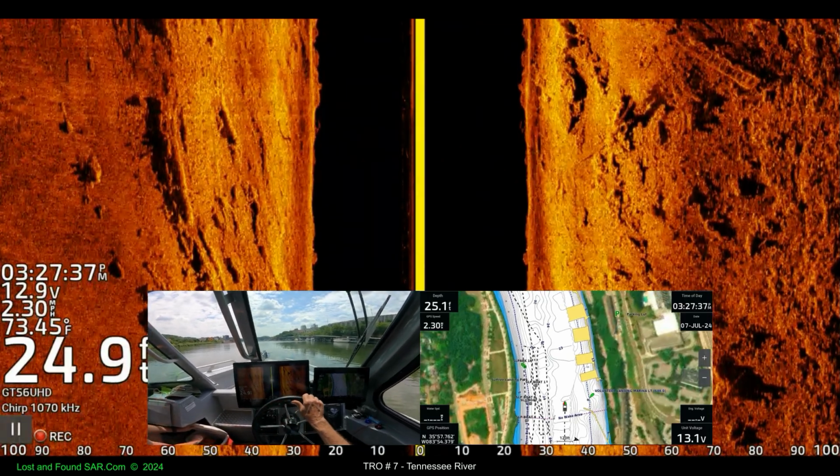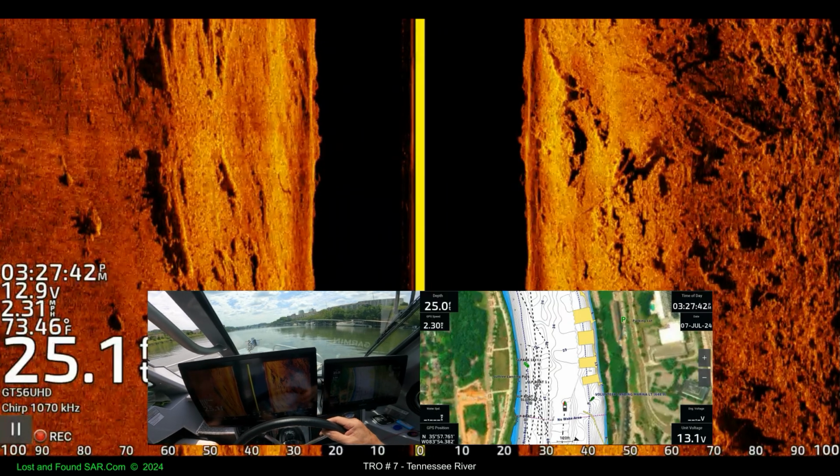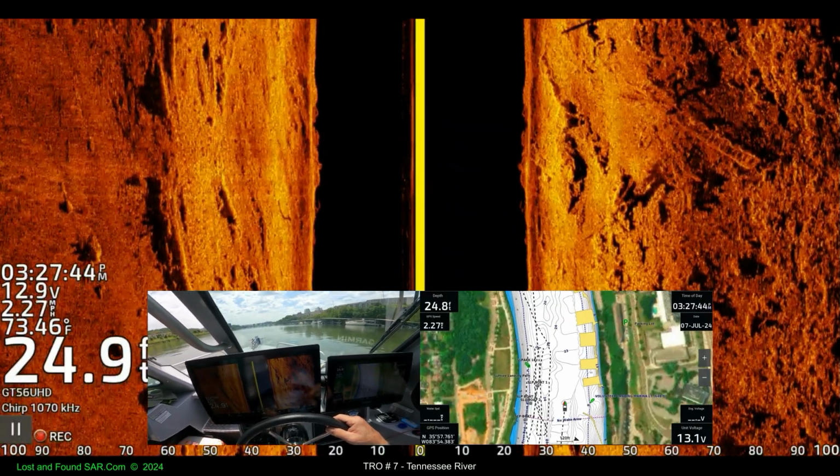Look at this thing in the water. Some kind of structure. Like a big ladder or something.